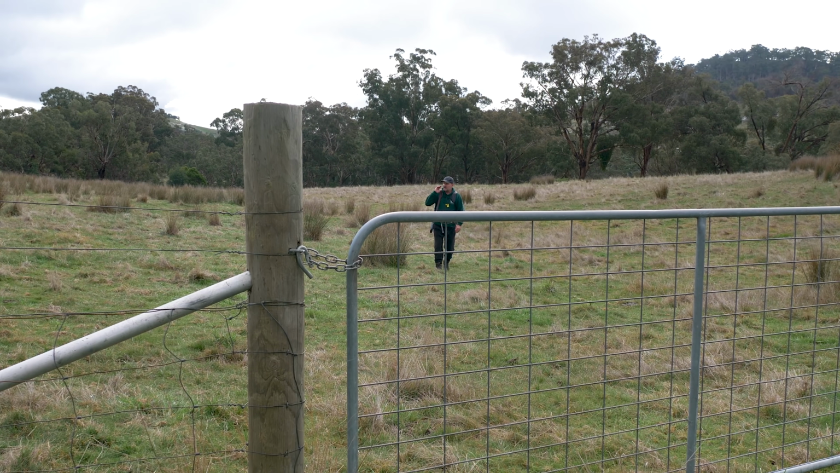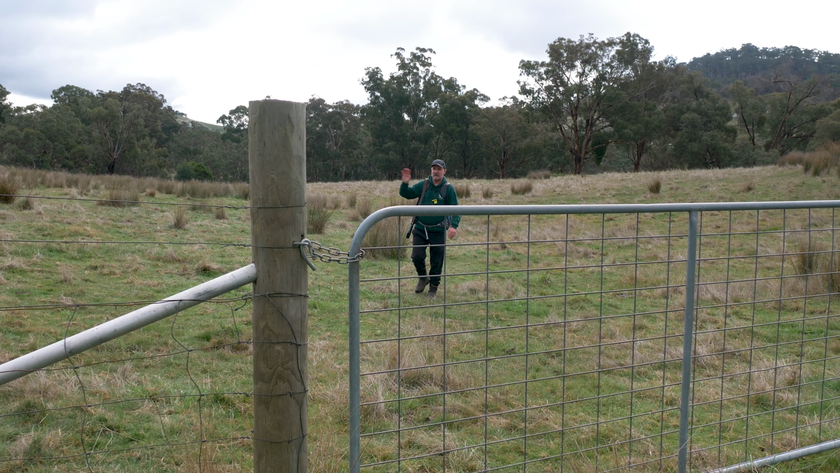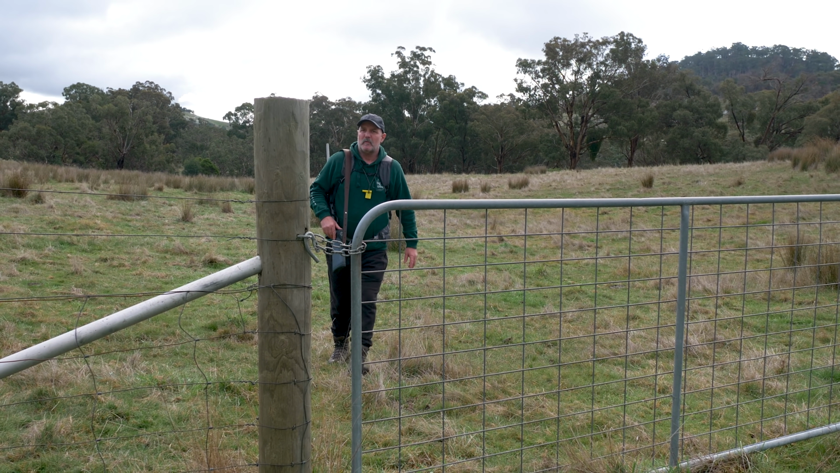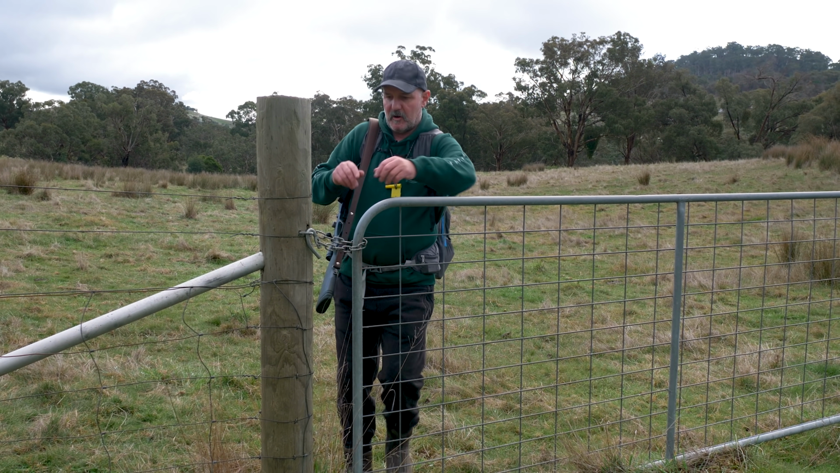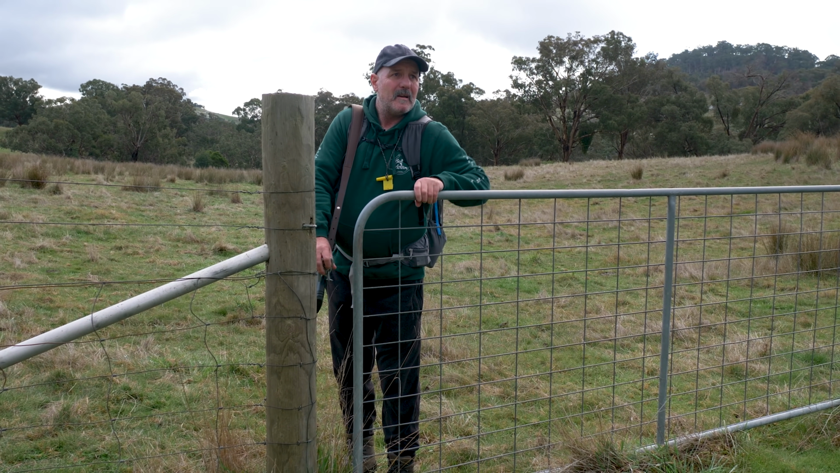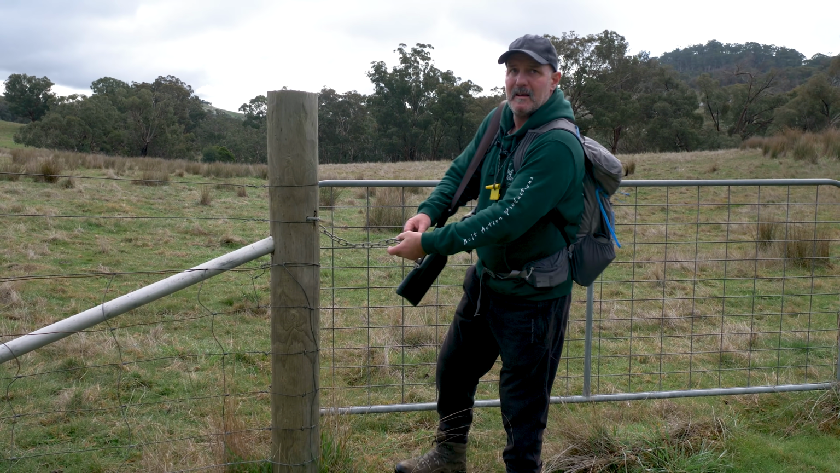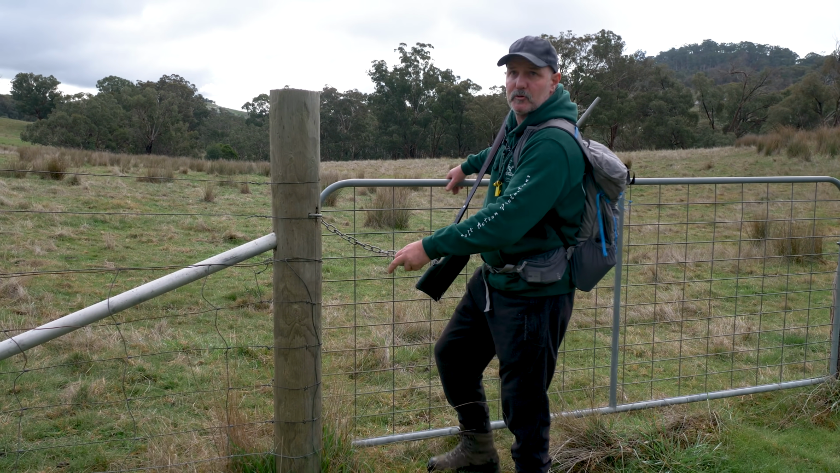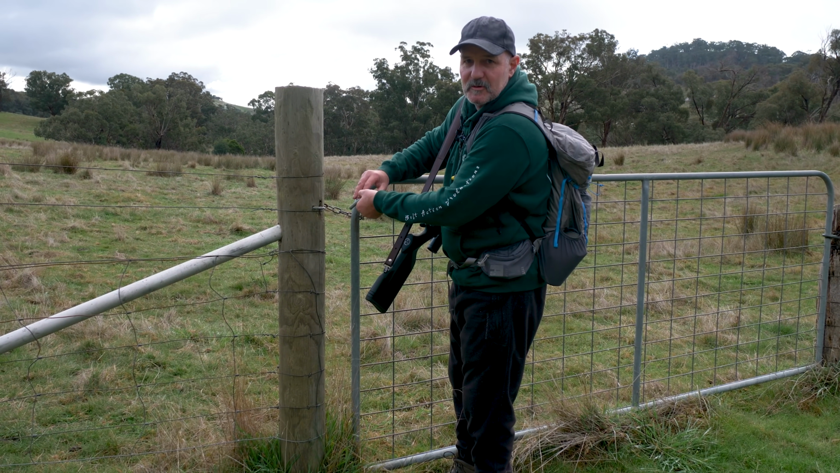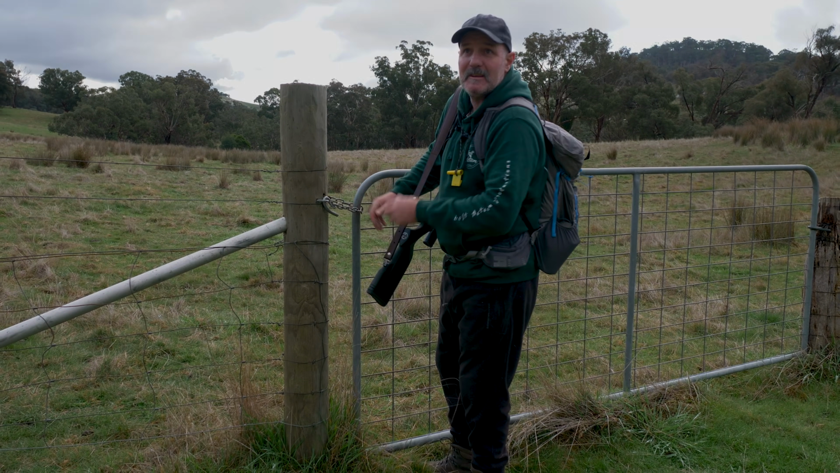I can feel that wind coming up behind me, coming up this way, and every now and then across this way. So it's not ideal. But what I think I'll do is gain a bit of height up here, whistle the high ground first, and then come back down and drop into the creek. And maybe I should rephrase that. Not literally drop into the creek, drop back down to the creek.